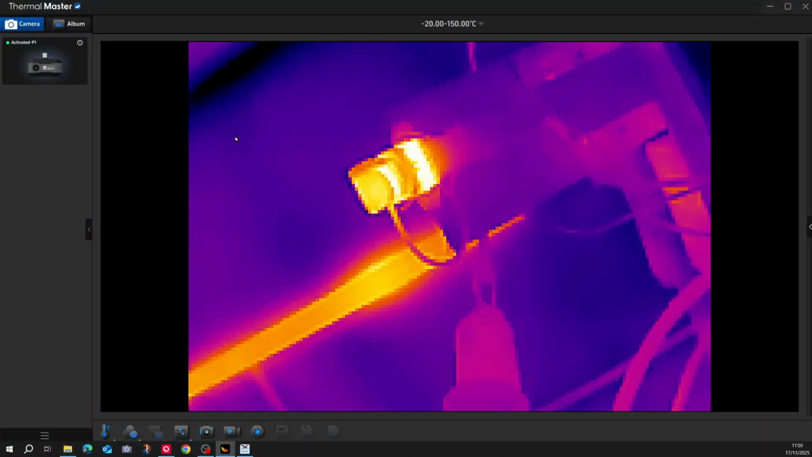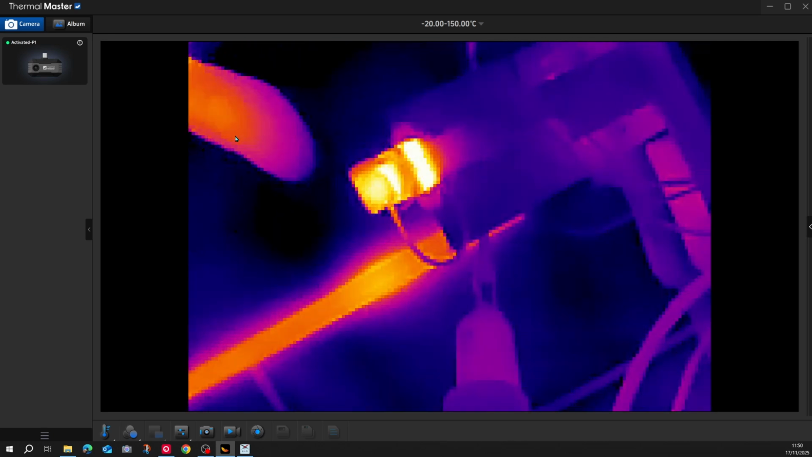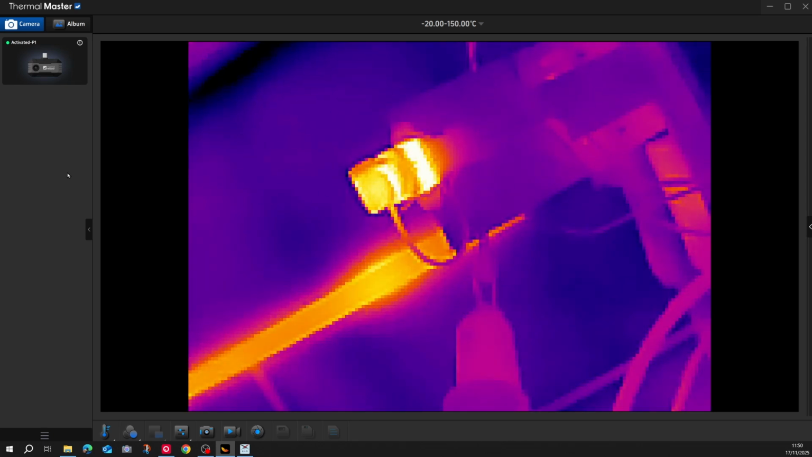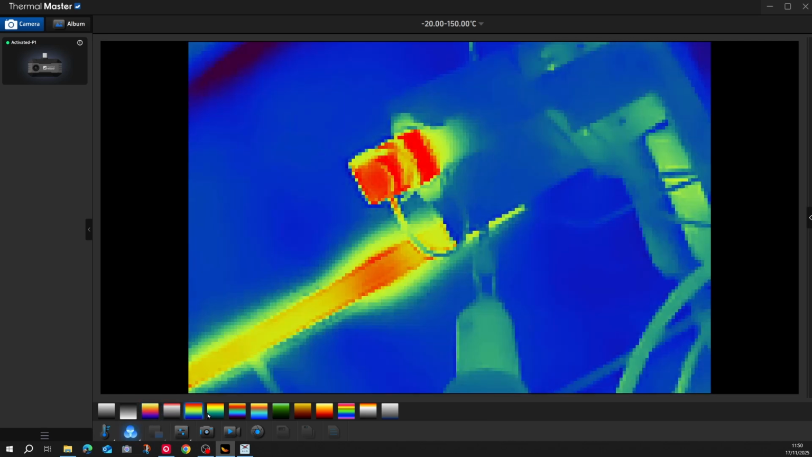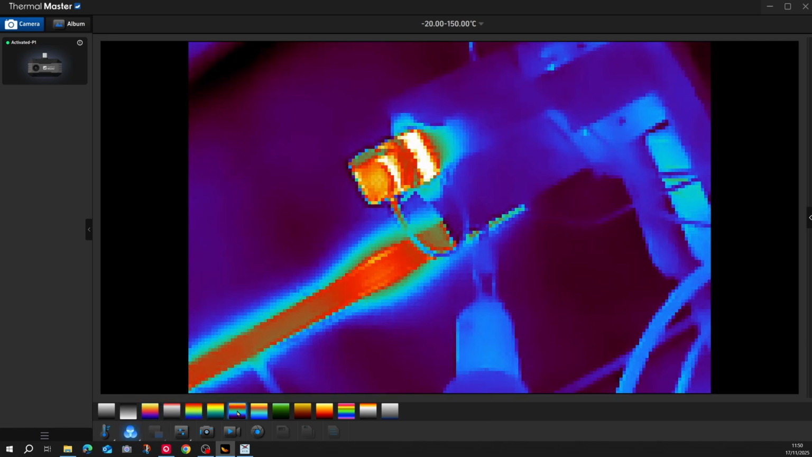Okay, welcome back. As you can see, we've swapped over to the PC software. Just running my hand over the top. You have different options within here as you did on the phone. So you've got your colour, temperature measurement, you've got your palettes as we were looking at before, so you can change between them. And we're going to leave it on this one here.